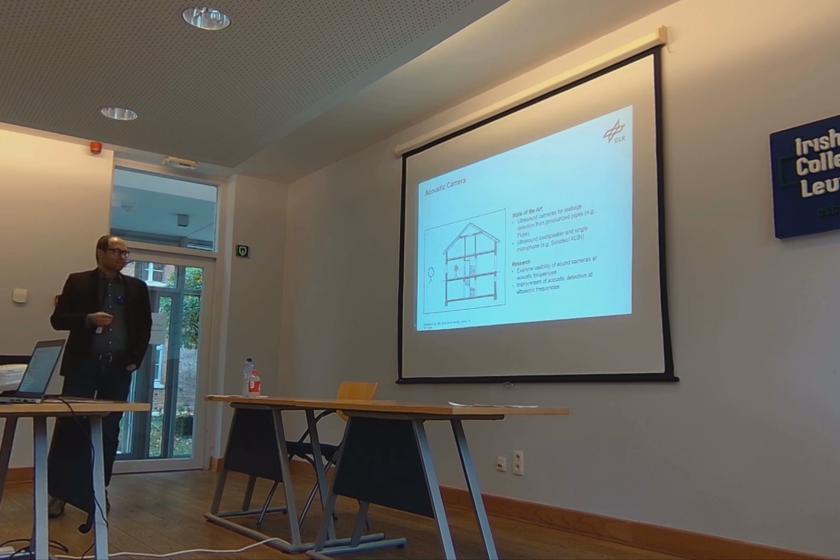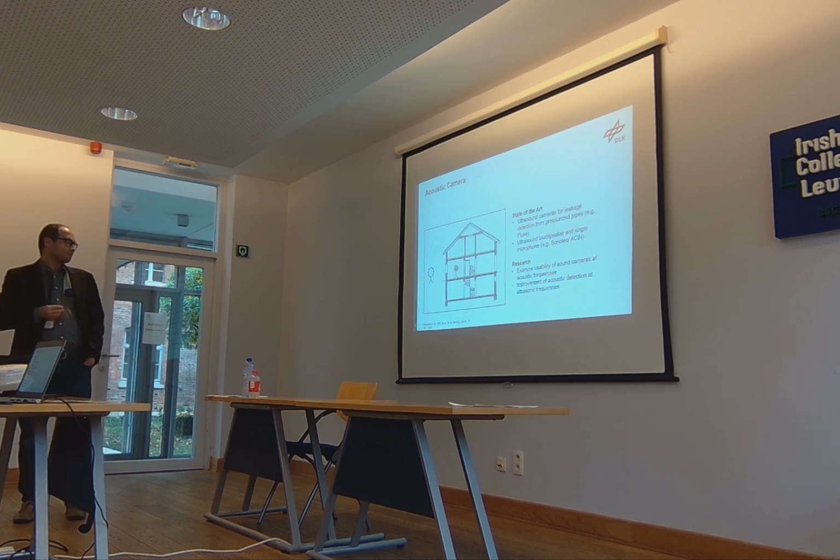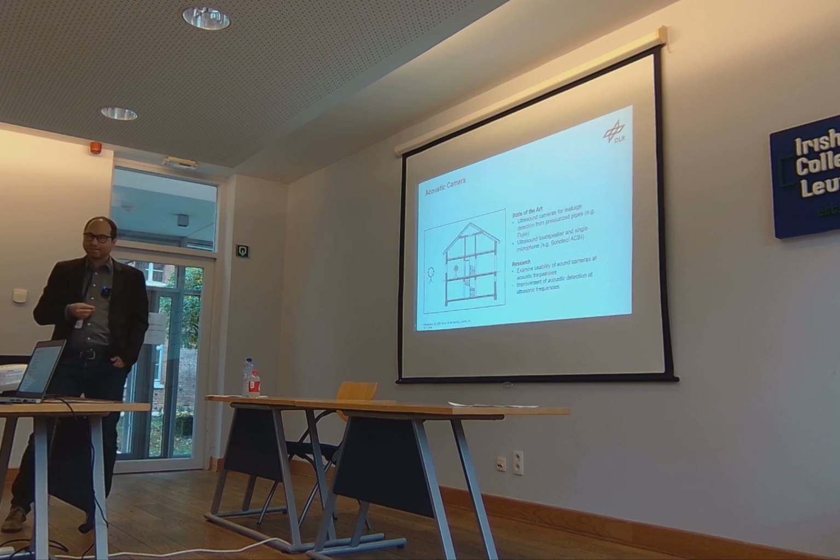State of the art, there are ultrasound cameras already used to find leakages in pipes, and using an ultrasound loudspeaker and a single microphone is also already a product you can buy. In our research, we focus on using sound cameras at acoustic frequencies, so you can really hear the sound usually. And we also try to improve the usage of ultrasonic frequencies by developing a new speaker there.